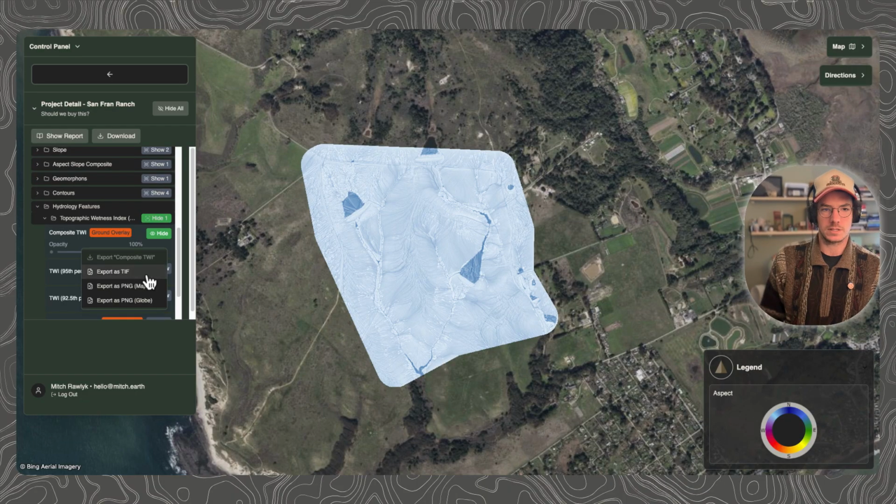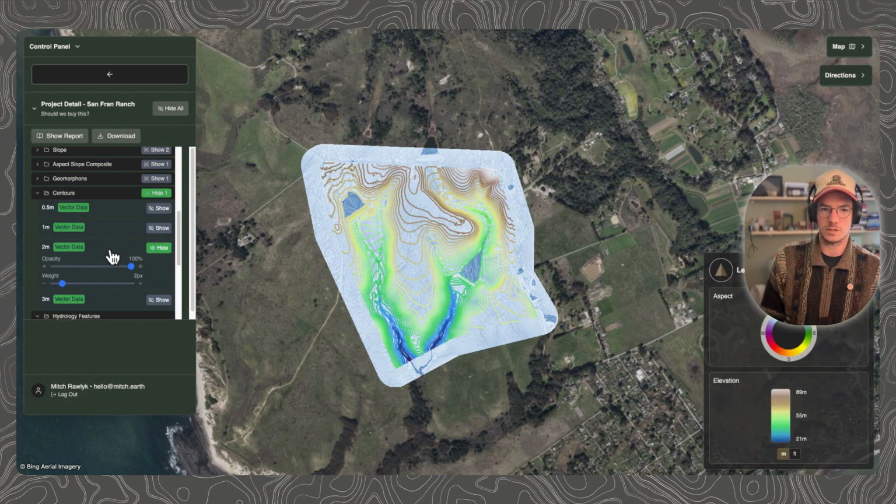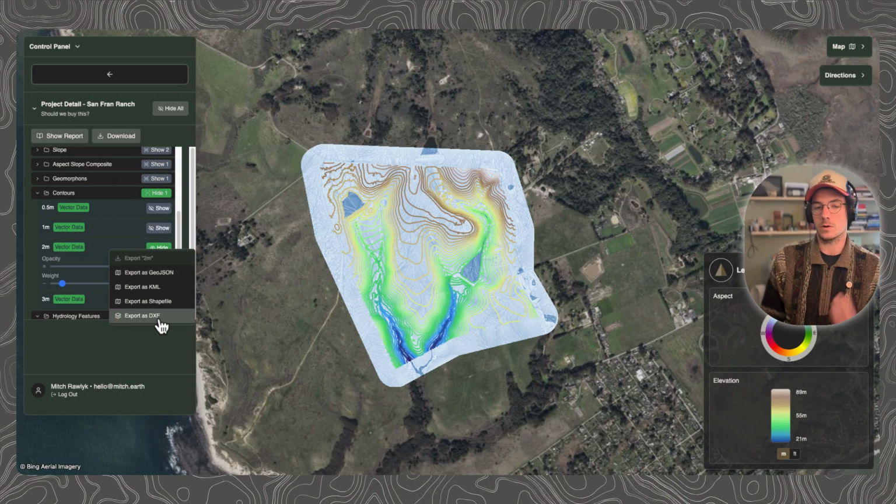You can export them as TIFFs. You can download it right here as a Google Earth Pro package, or if you want, let's get the contours up there, and similar to the demonstration ones, you can download as various different formats for your own workflows.